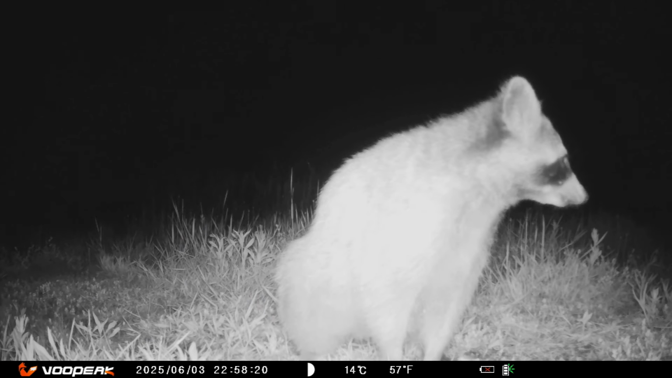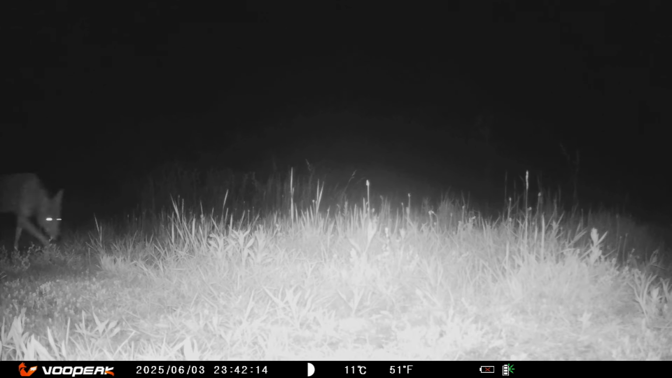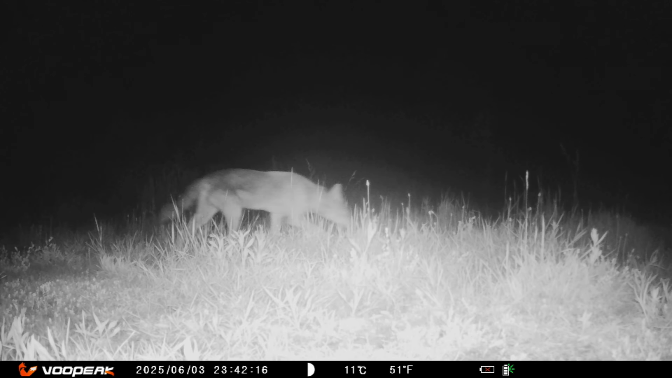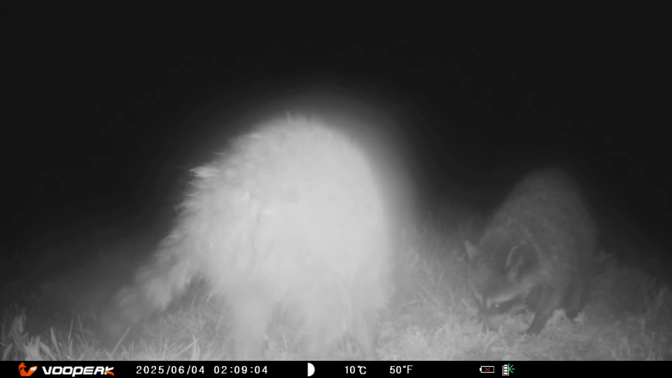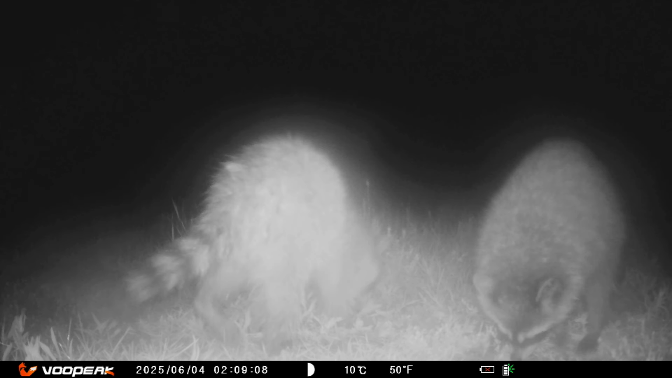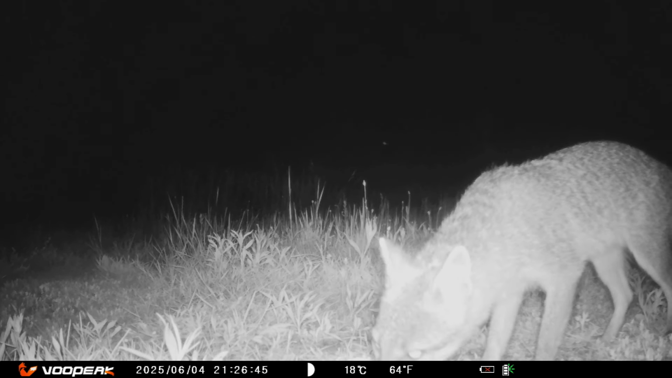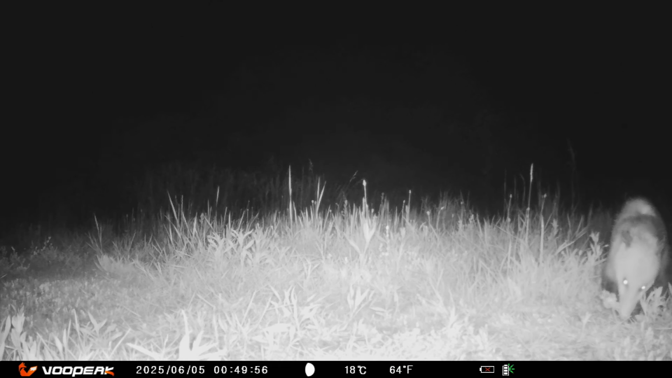Raccoons are always the most comical, curious, cautious, and always on the lookout. And then there's the coyote that passes through, still reminded me of the old Roadrunner cartoon. Doesn't look like there's much left, so there's not much to fight about. You stop, check it out, and move on and look for more.